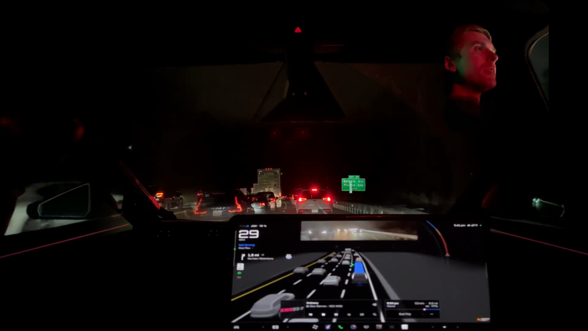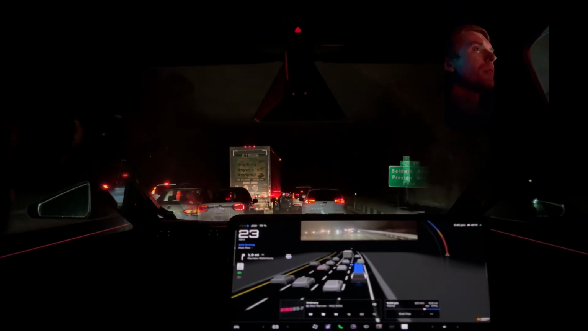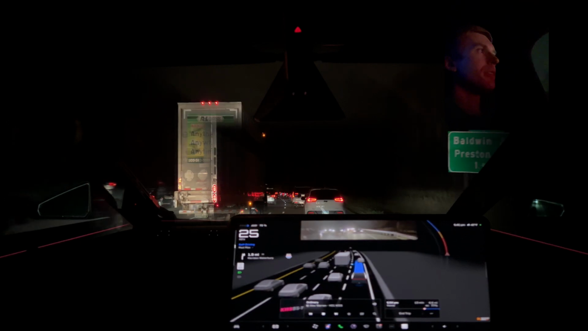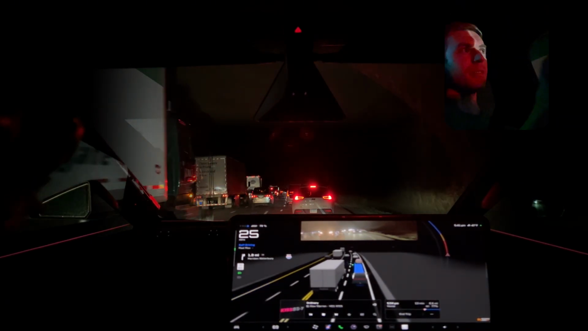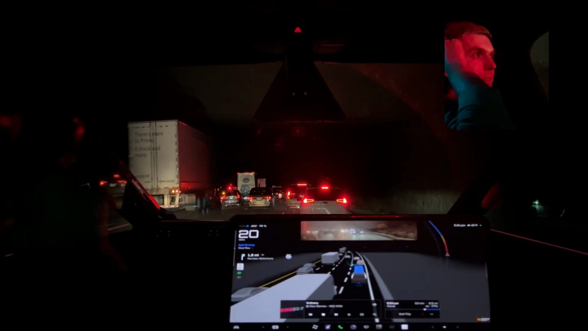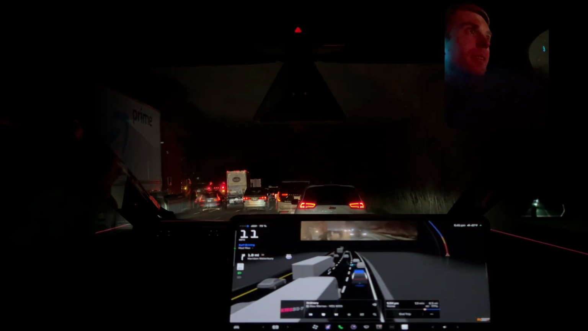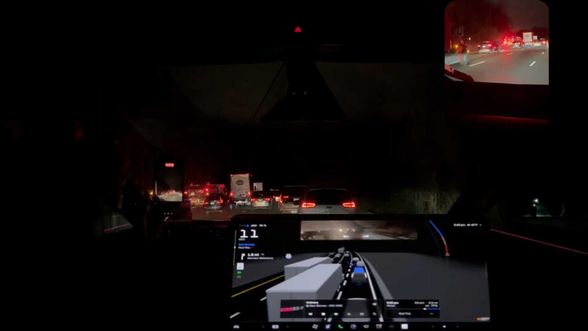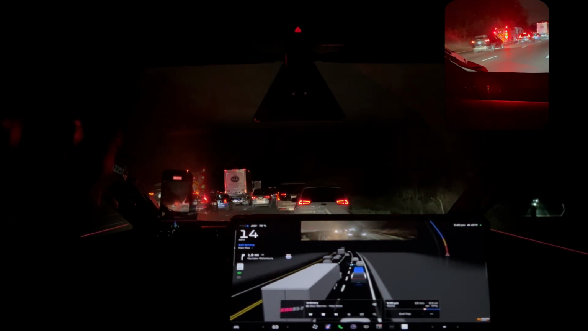Alright, I see a fire truck. I am not 100% sure. I think it's in the left lane, actually. I think the left lane is stacked. We might not catch a good view of this. Yeah, the left lane has something going on here. Here, I'll kind of video for you. It's like a fire truck or something there. Who knows what's going on?